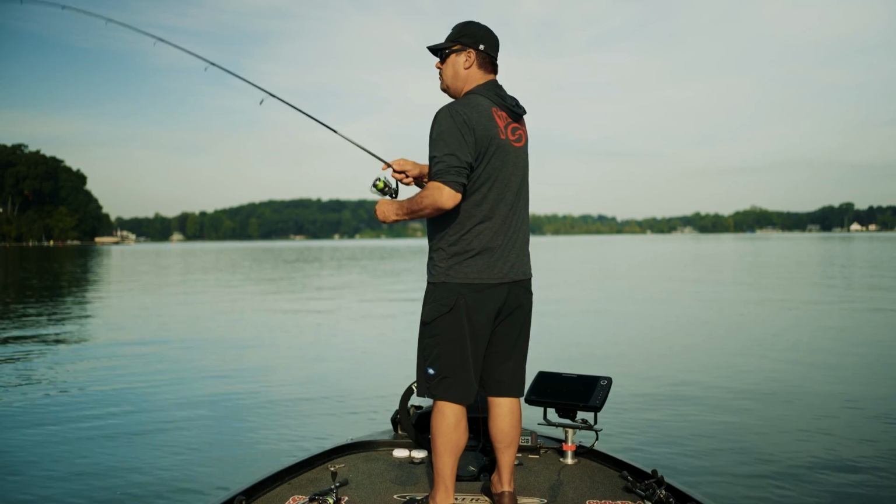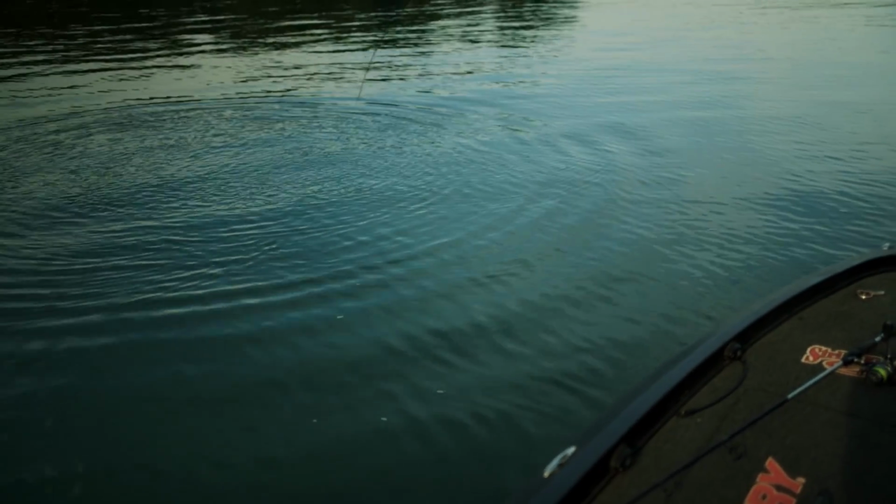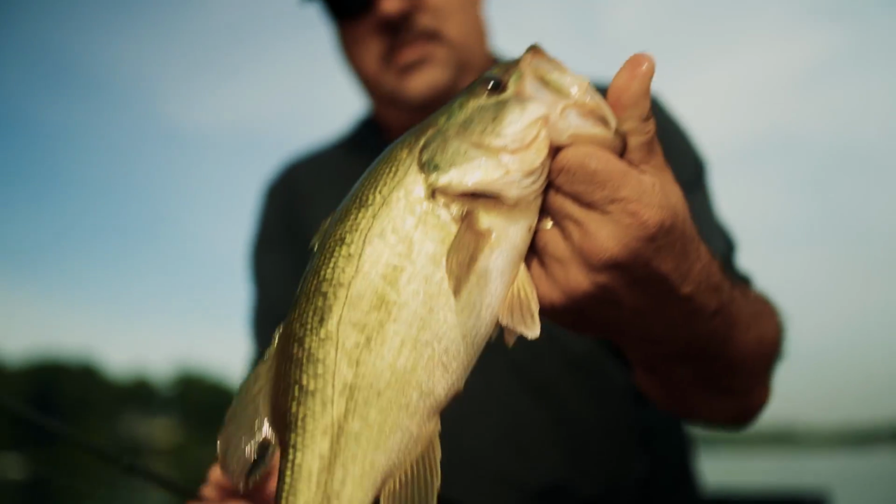Oh, giant, cool little guy. But that fish right there was right around the sunken boat. Not on it, but just around it. Perfect fish.